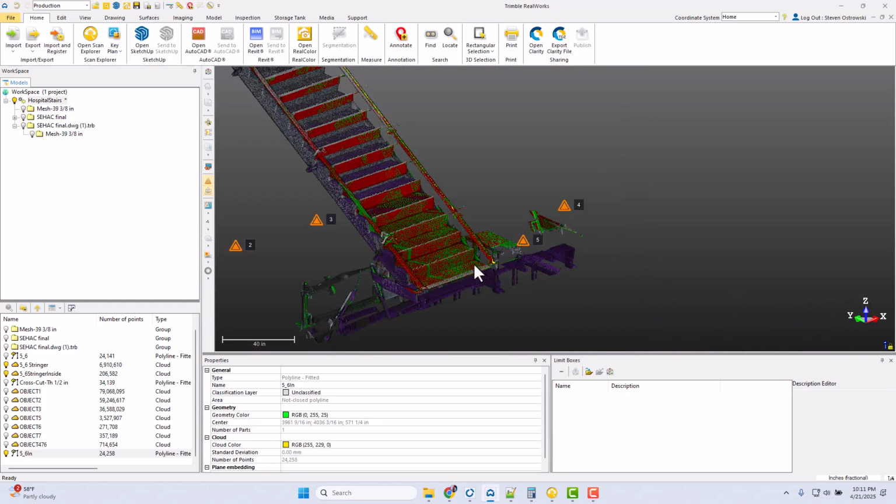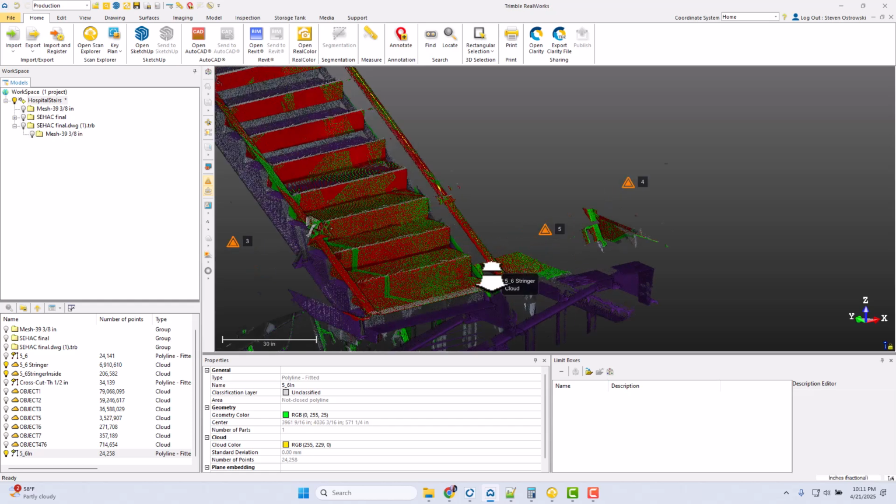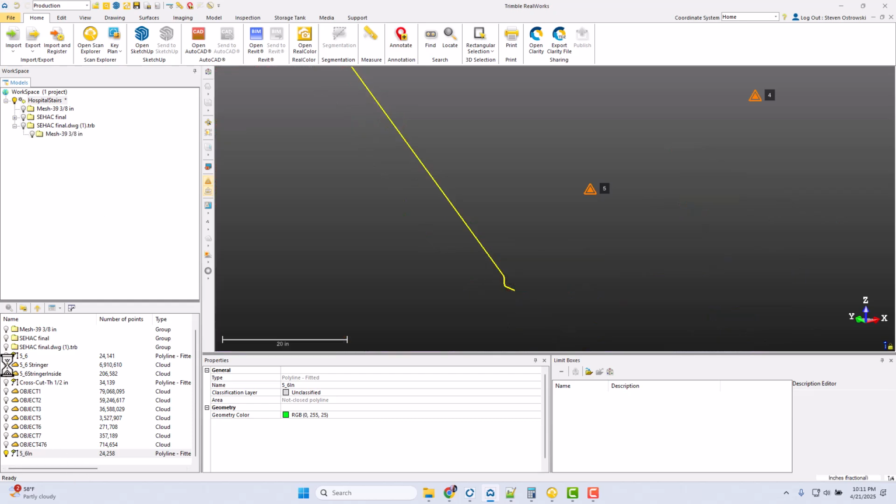We can do a lot of this actually in the field, but in this example, we're just going to show you how to do it in RealWorks so that I can send actual line work. I can send single points and draw in between those points in AutoCAD, or all those scan points and draw in between those. But to do it precisely, we're going to do it here in AutoCAD. So let's turn off the rest of this stuff.